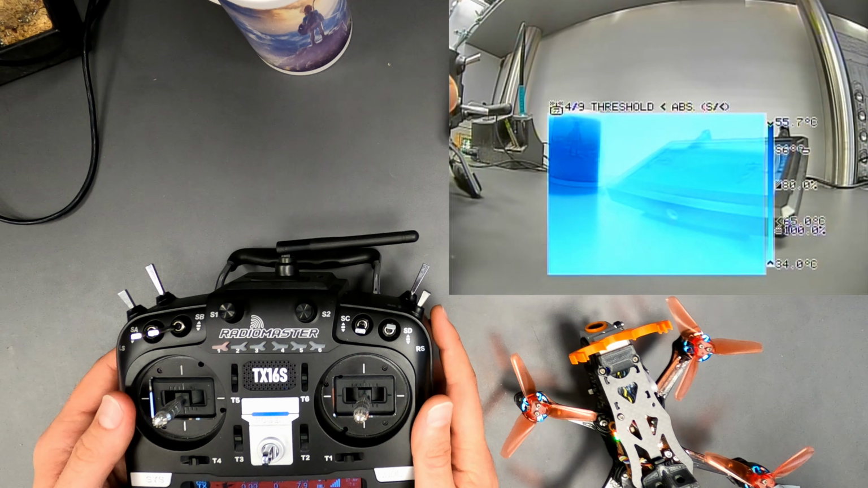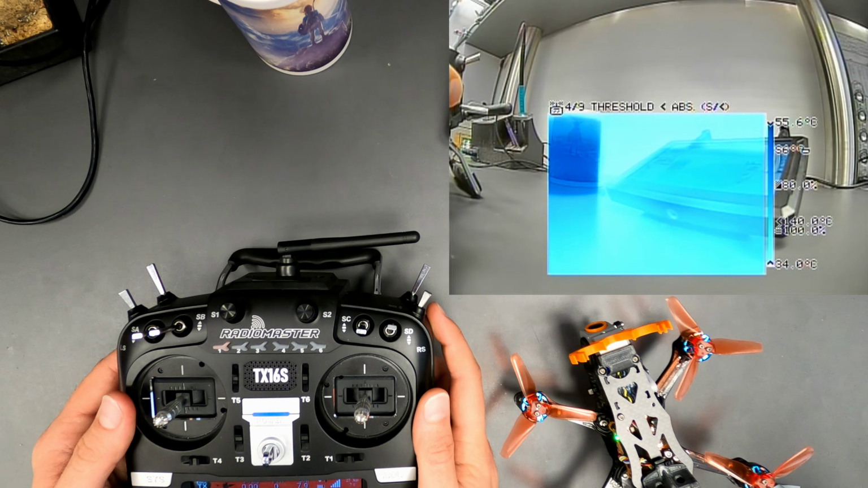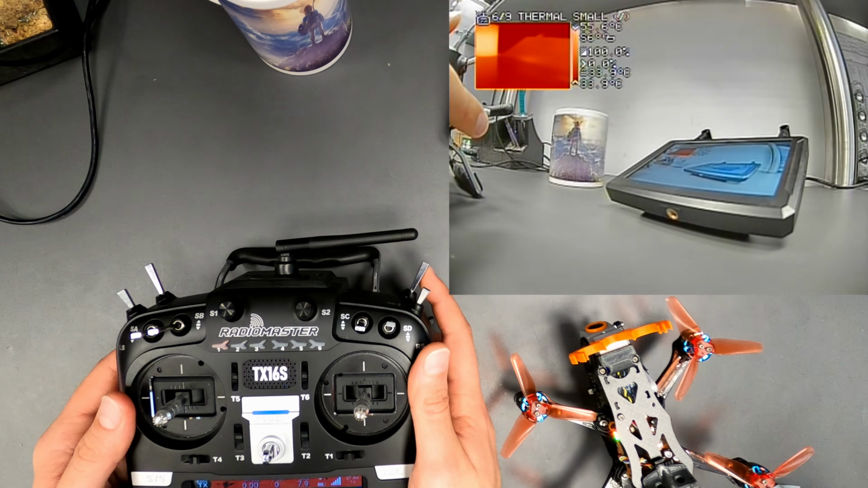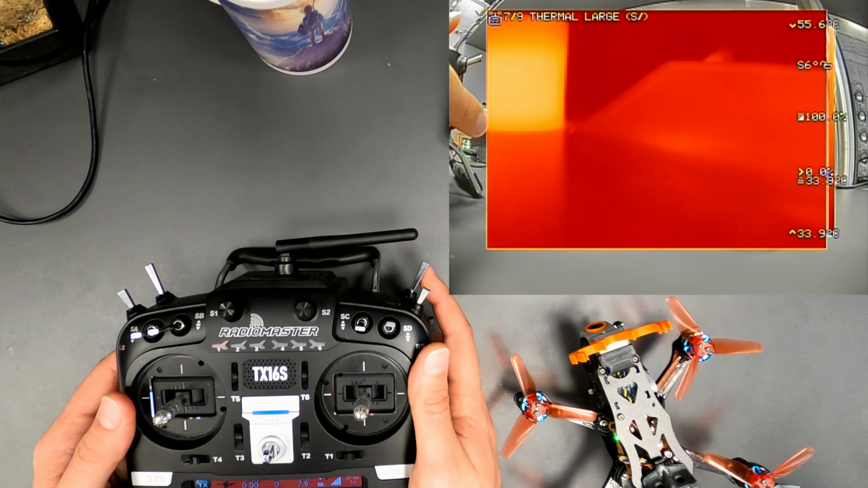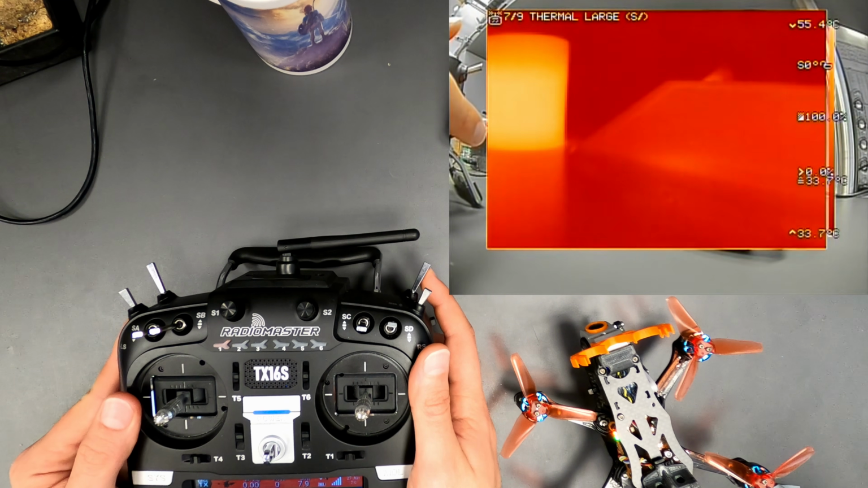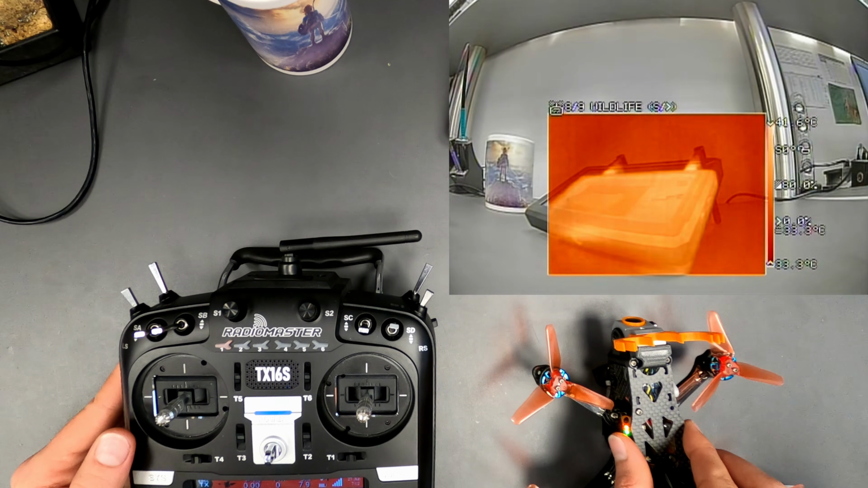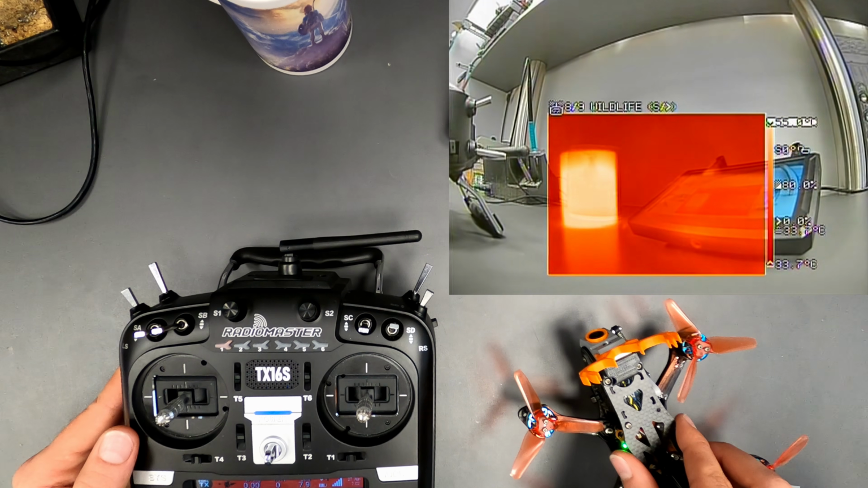There are several automatisms available which adjust the parameters value automatically depending on the situation. For example, the auto threshold sets the threshold temperature, so 50% of the thermal image is displayed. The temperature range can be adjusted manually or to the lowest and highest temperature in the thermal view automatically.